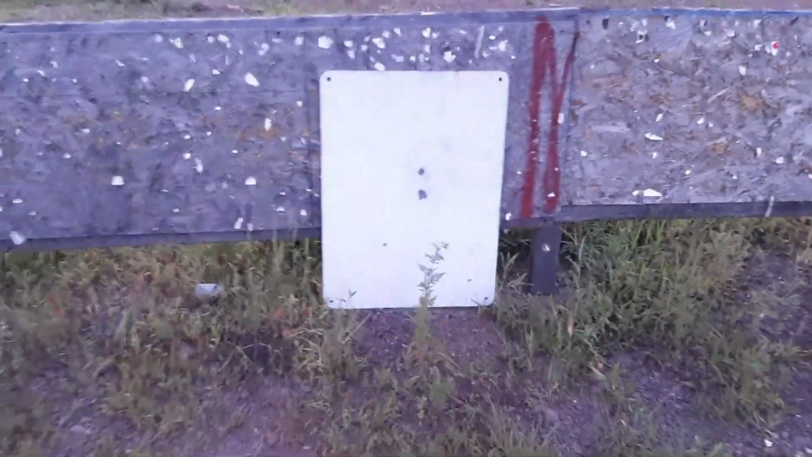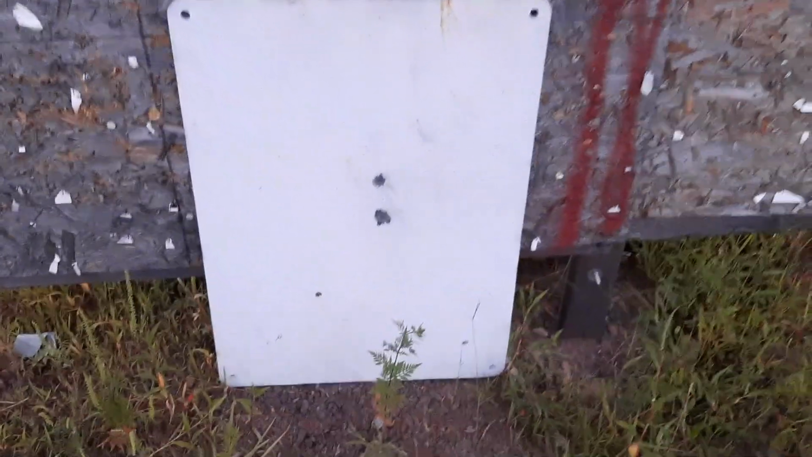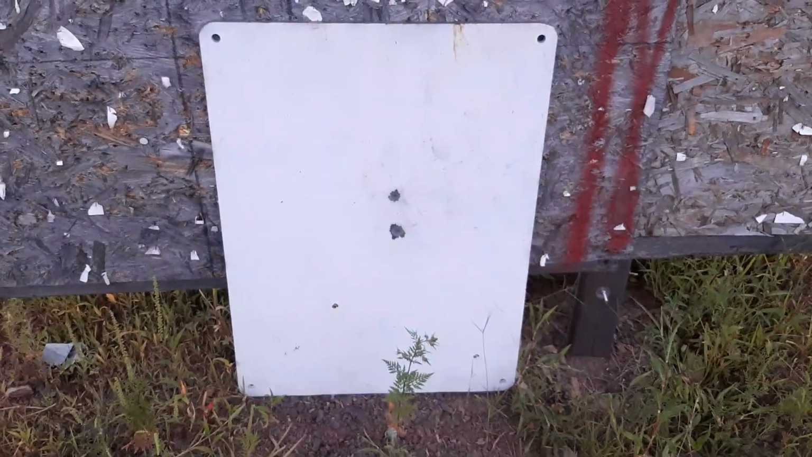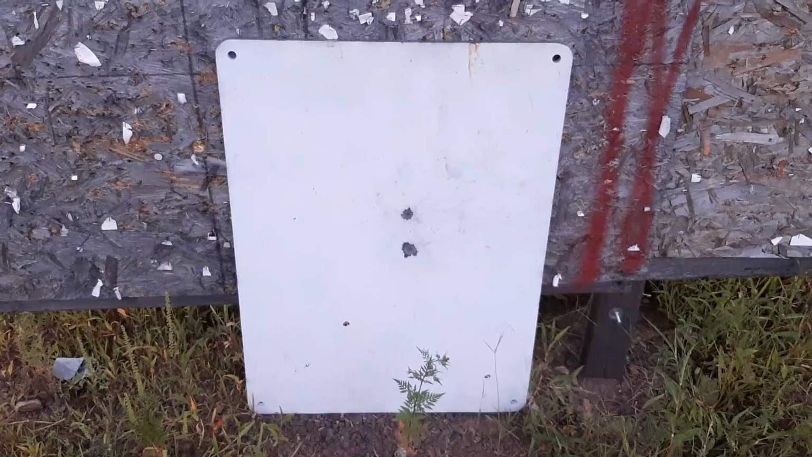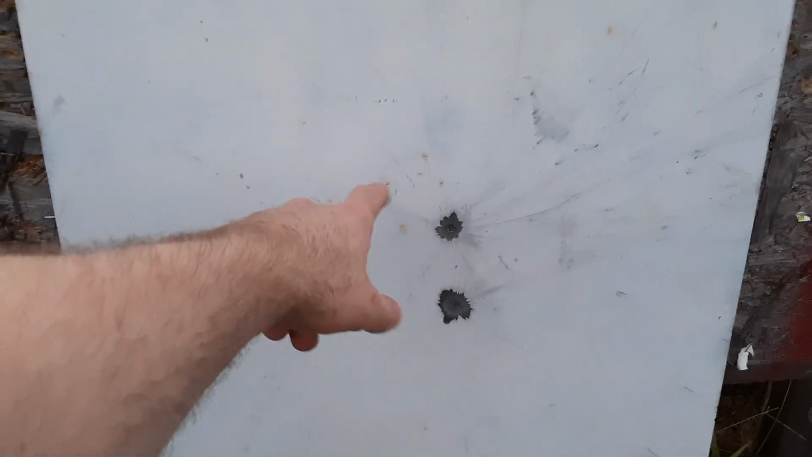All right, guys, so here were my 2 hits at 200 yards. Wow, pretty happy about that. Looks like the windage is perfect. And I'm gonna have to check my reticle, but I was basically aiming right in this area. So if anything slightly low, I don't know, but check that out.